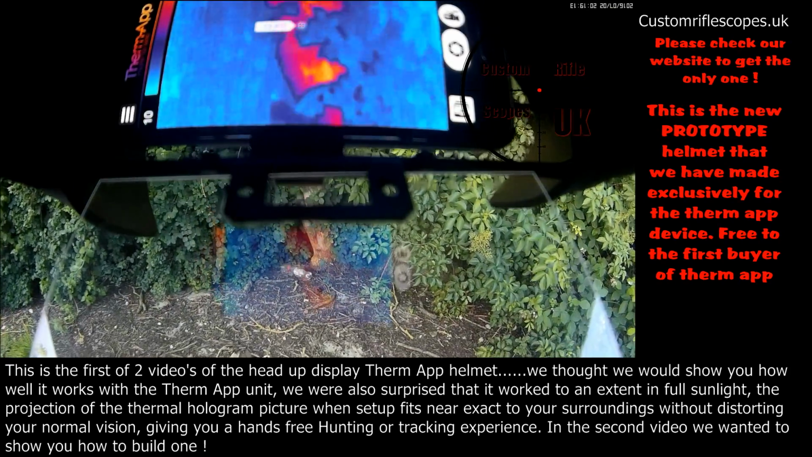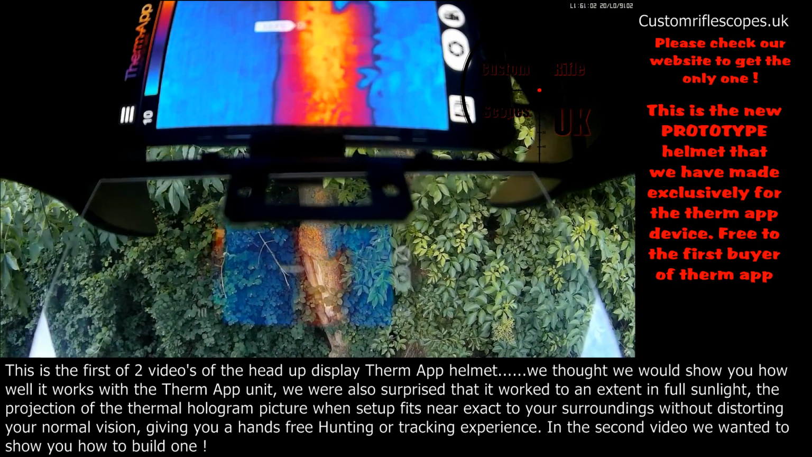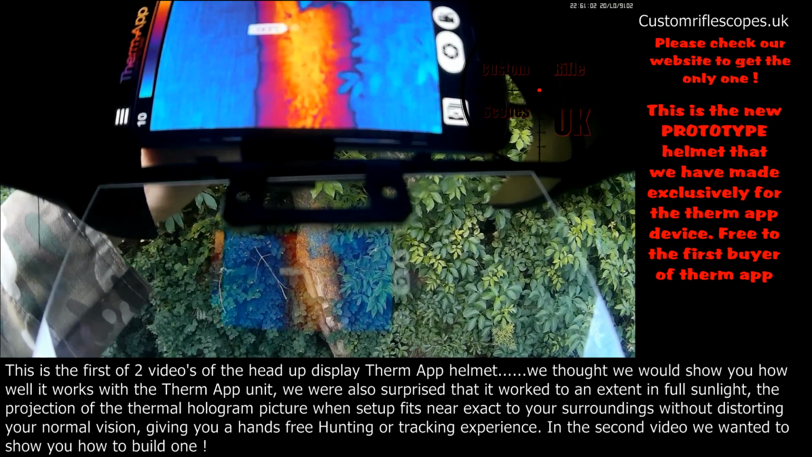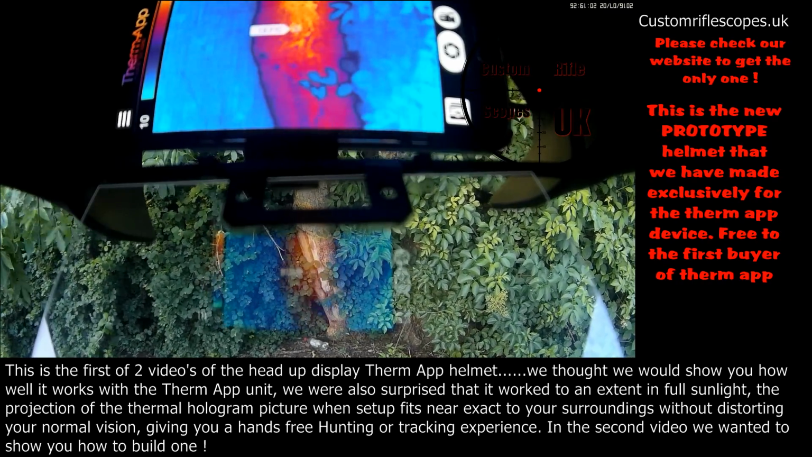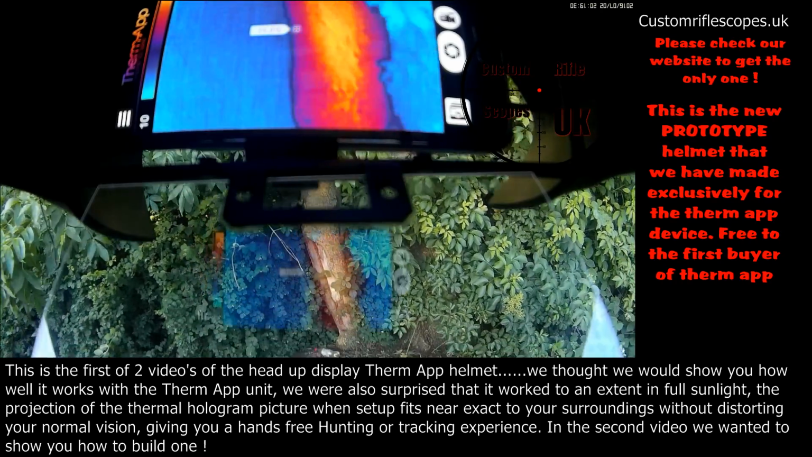I'm picking up the heat from the tree because the sun's been on it all day, and I haven't quite focused it in yet. Let me just see if I can focus it. It's probably a little bit better. Hope you can all see that. It looks actually quite fantastic, really.